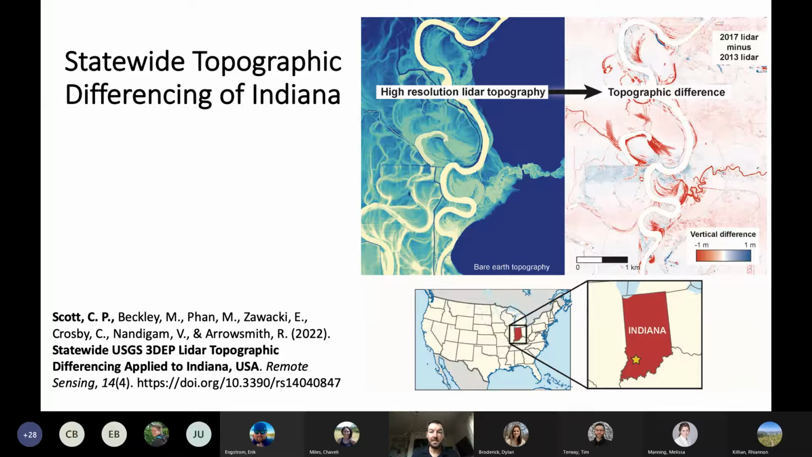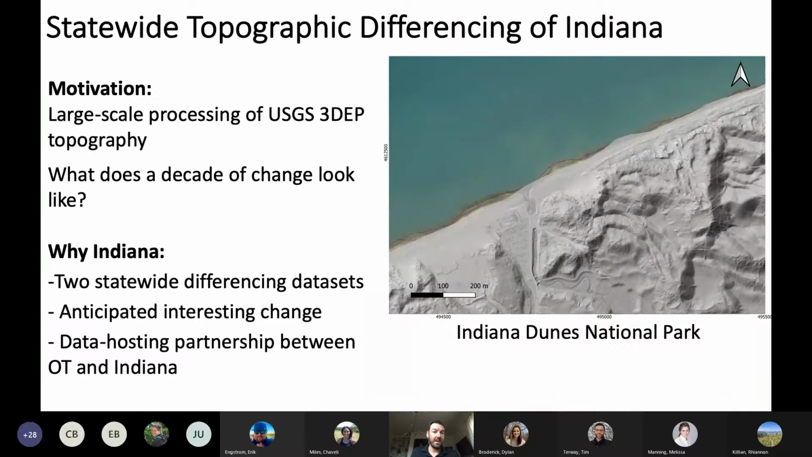But what we basically did in synthesis was we took all the LiDAR data across Indiana from the 2011 to 2013 collection and the collection that just finished more recently in 2021. We took the point clouds, converted them to consistent raster 1 meter resolution DEMs, DTMs, and then calculated the difference between them. And there's a browsable map, which allows you to go look at this. And so you might ask, why Indiana?